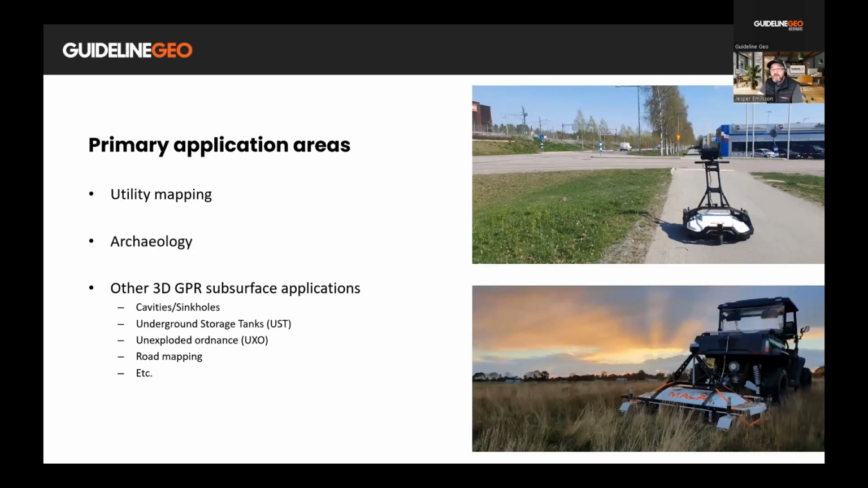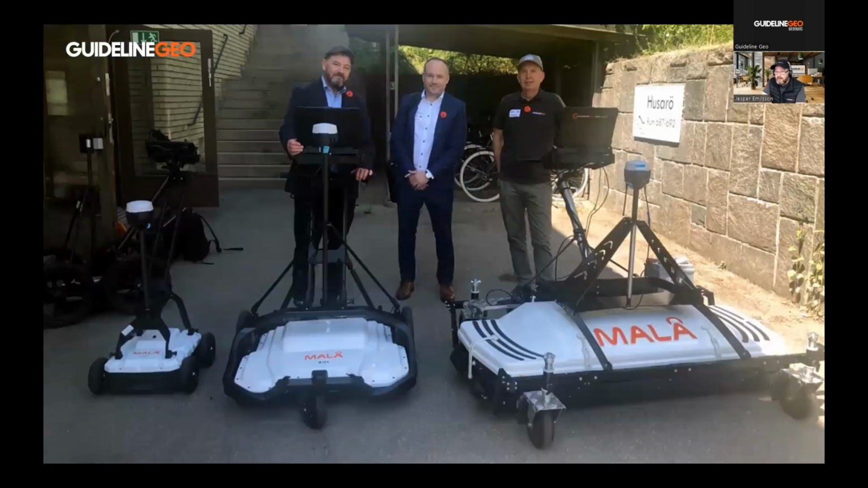The obvious applications are, of course, in our case, utility mapping and archaeology. But as I said before, any kind of 3D GPR subsurface application would be very useful, like cavities, sinkholes, USTs, UXOs, etc.